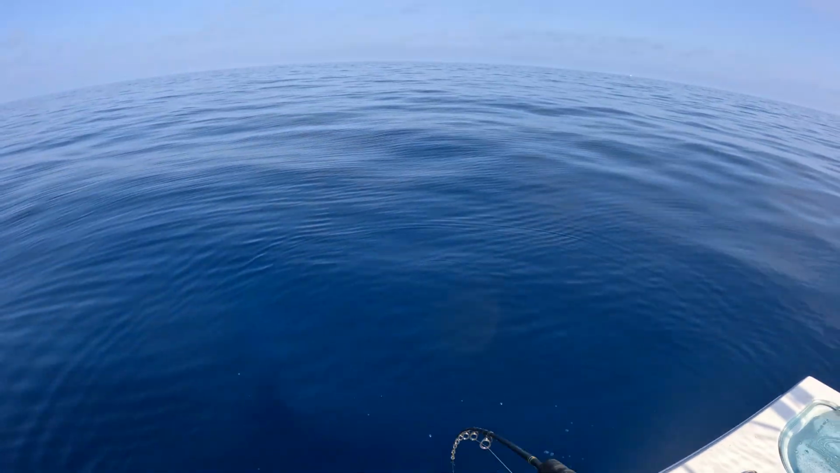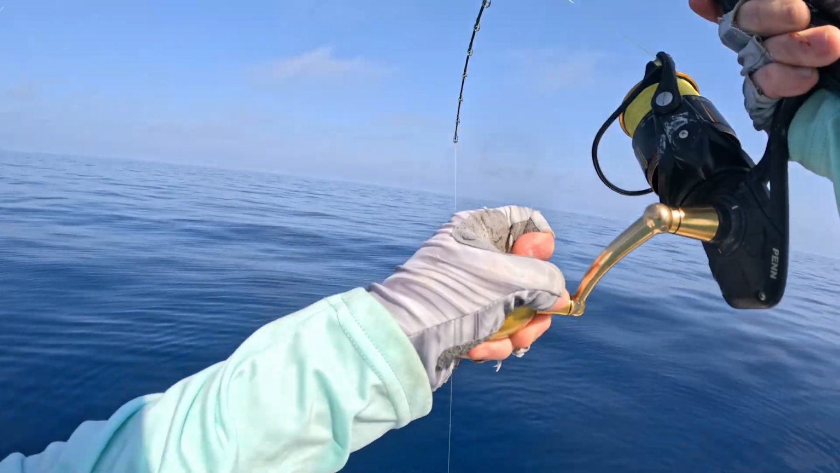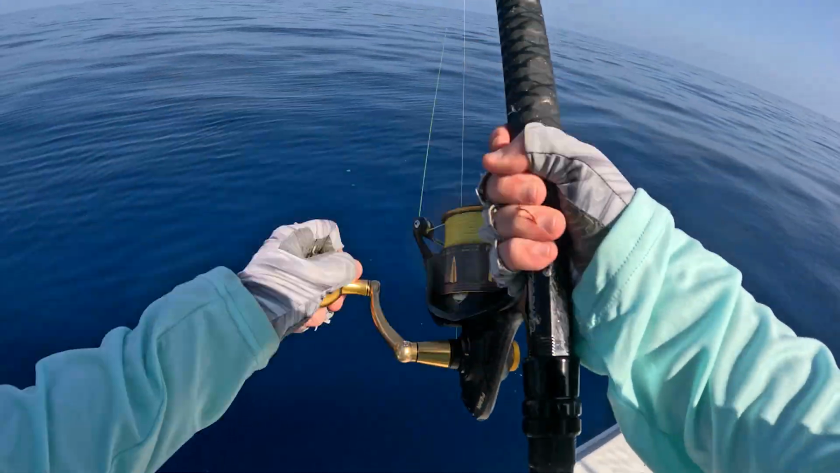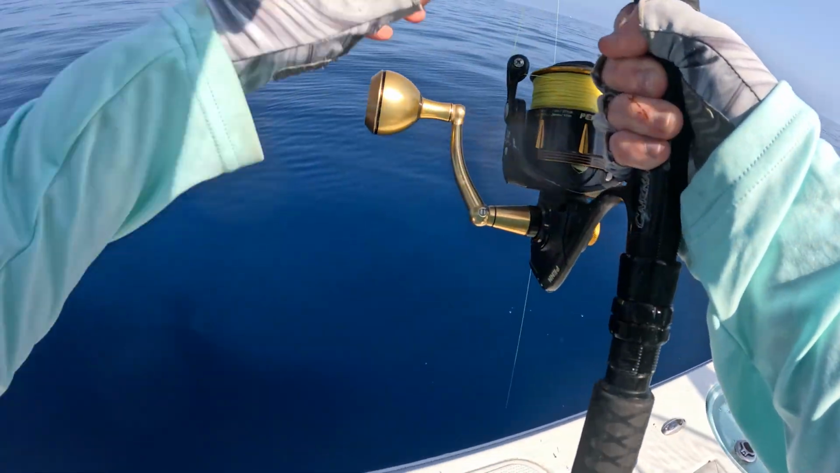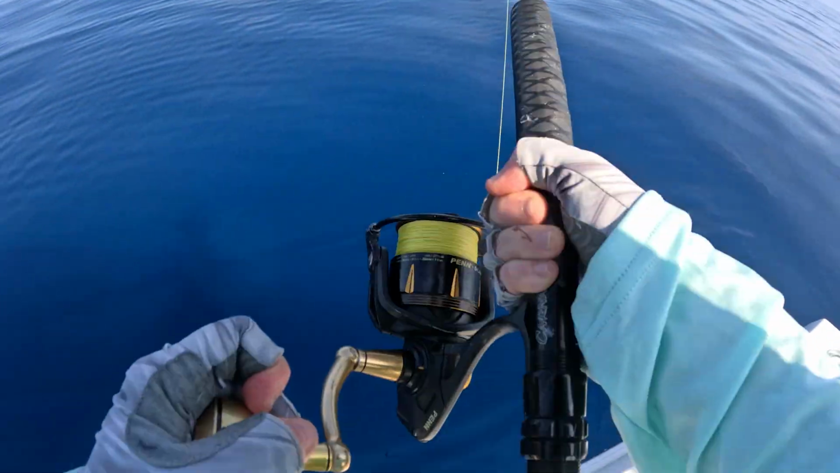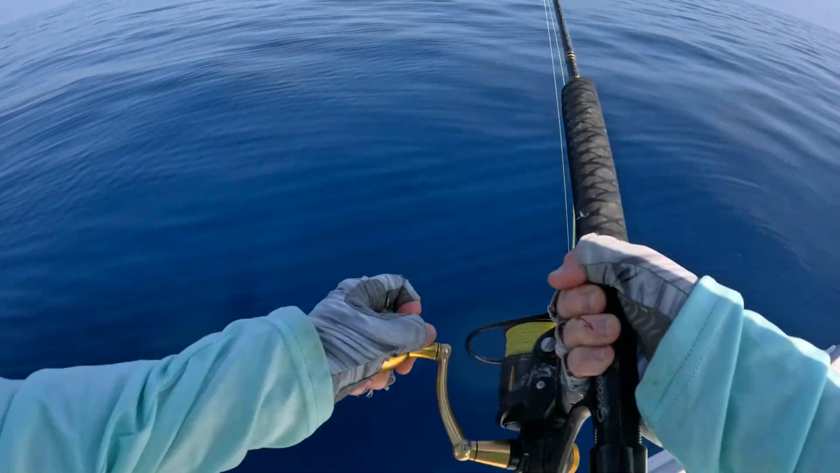Yeah, I gotta wind it down now. This one's got some weight to him. He's kicking now. I still think he's gonna be like 18, 20. It's all right, we'll come back. We'll get him again.